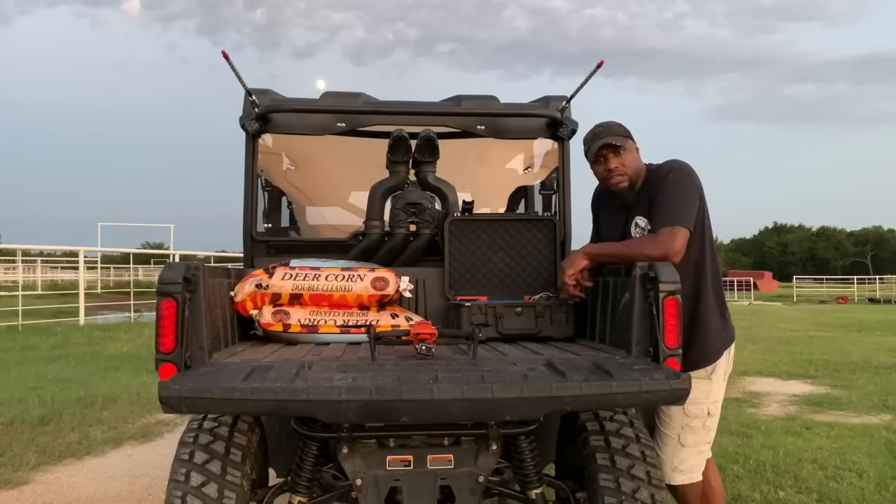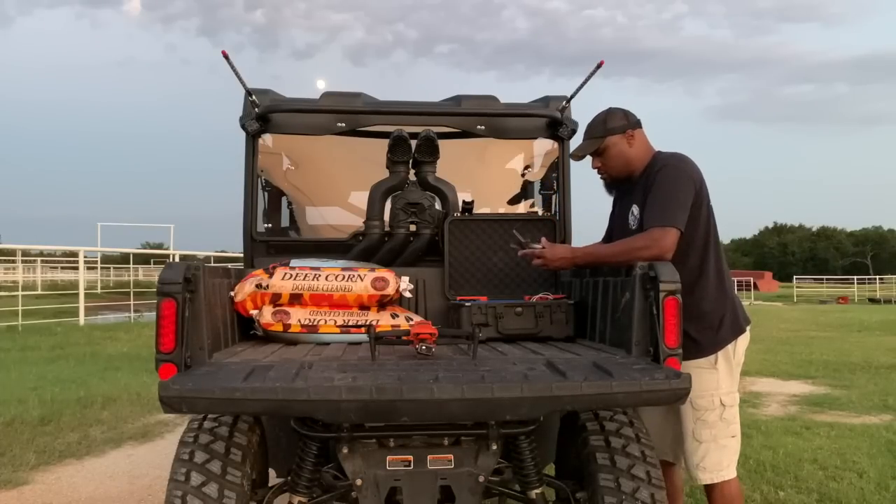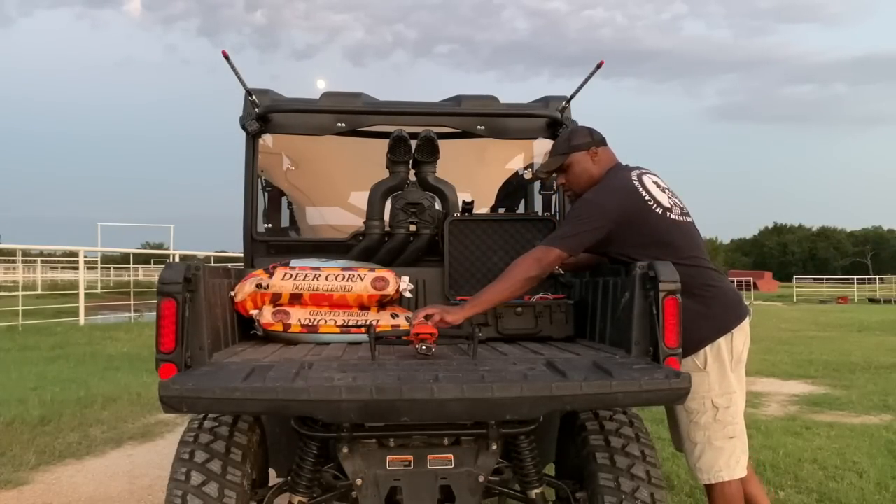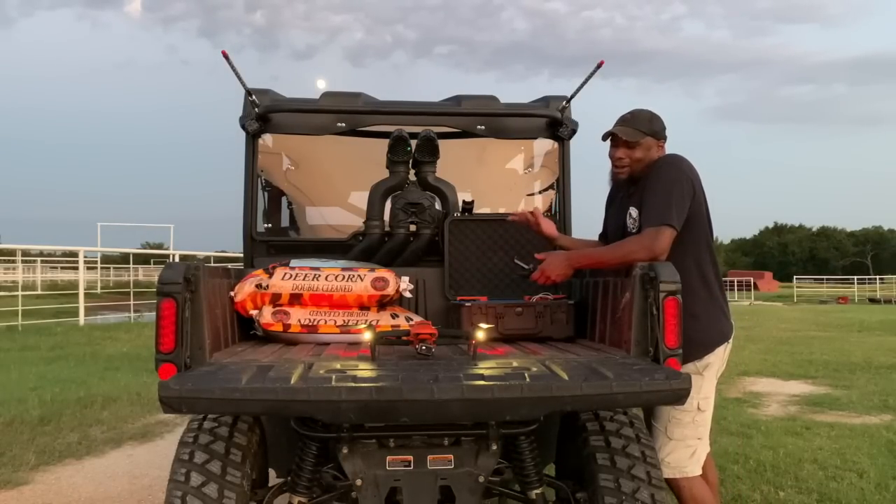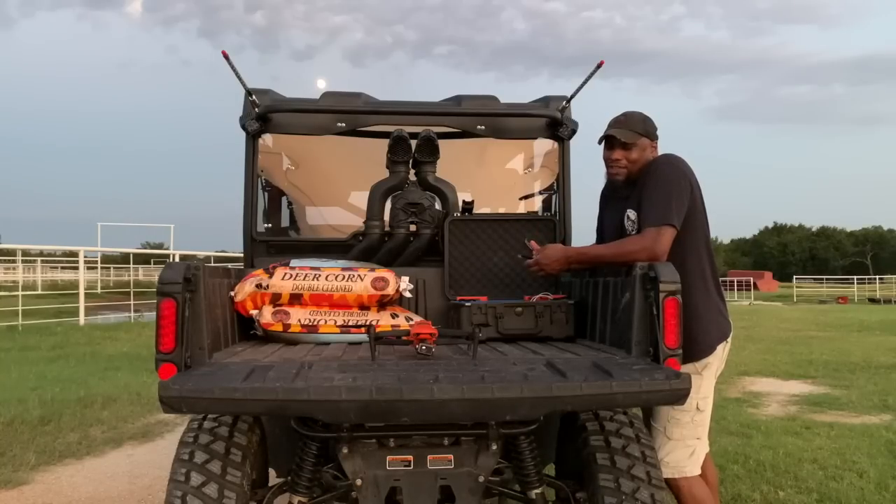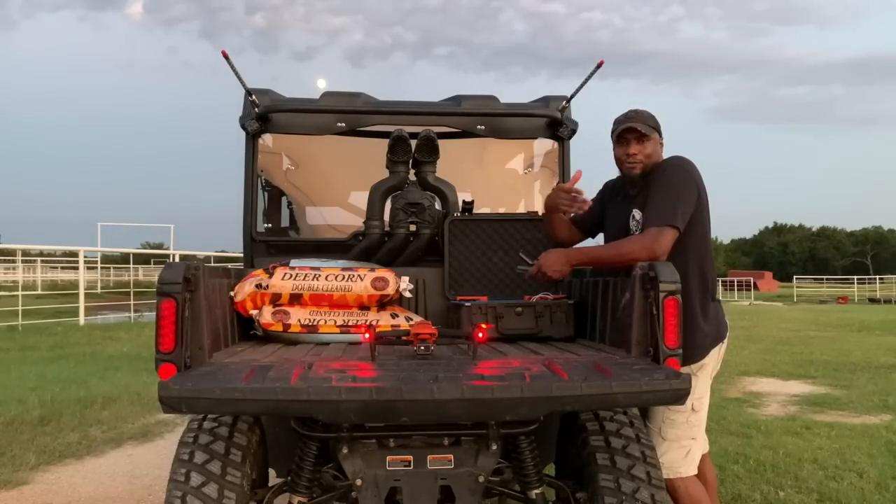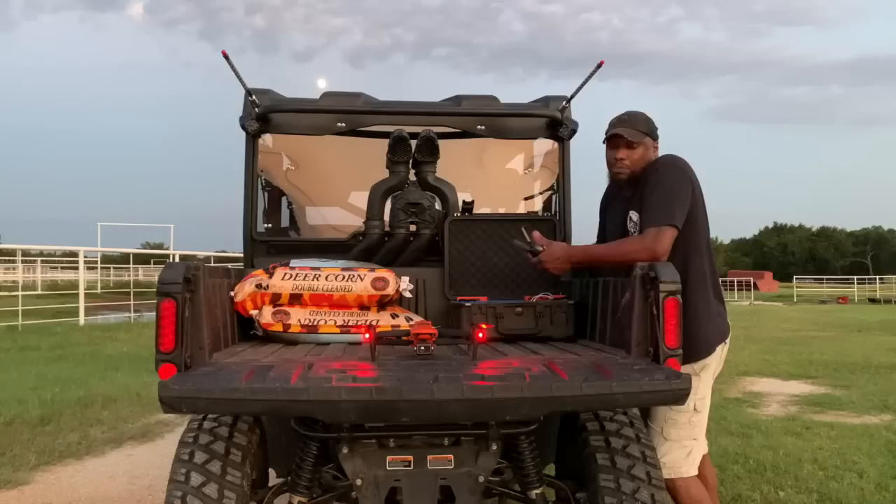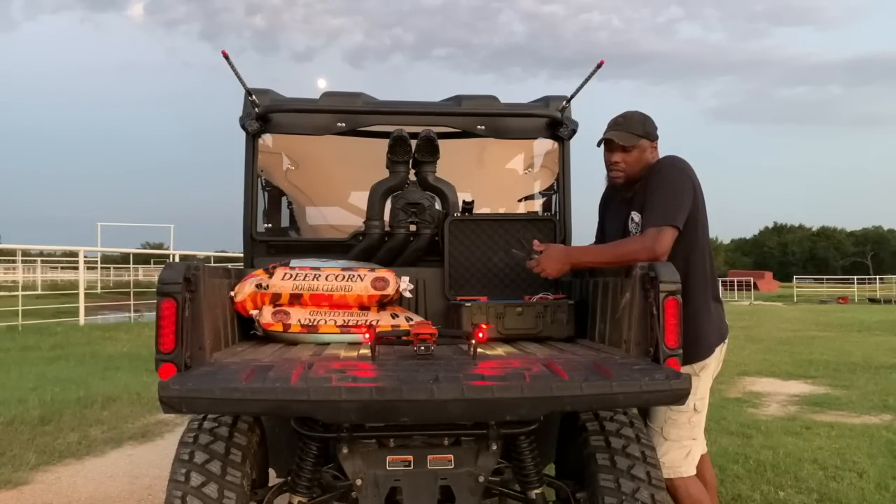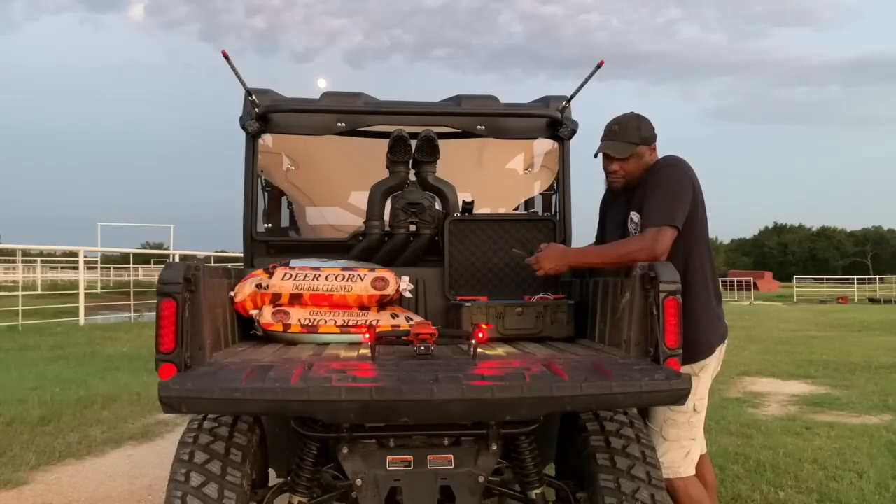I'm going to go ahead and fire this up for you guys. I don't have to have the phone. I'll just do it manually here with the remote and let you guys hear how it sounds. The gimbal on this thing's absolutely amazing. If you're familiar with the DJIs, this thing is no different. You can just rock this thing back and forth and you'll see the gimbal just stay steady. But, you know, all drones are pretty loud. It's almost impossible to make these things quiet. But again, some of the pigs spook, some of them don't.